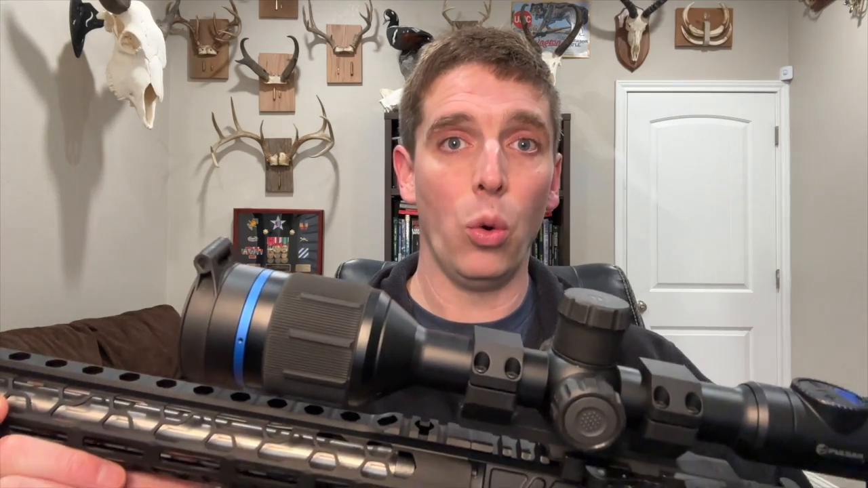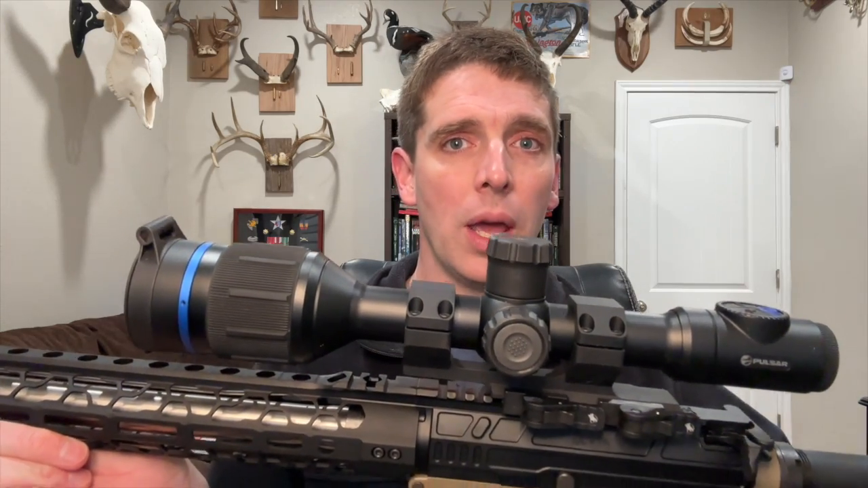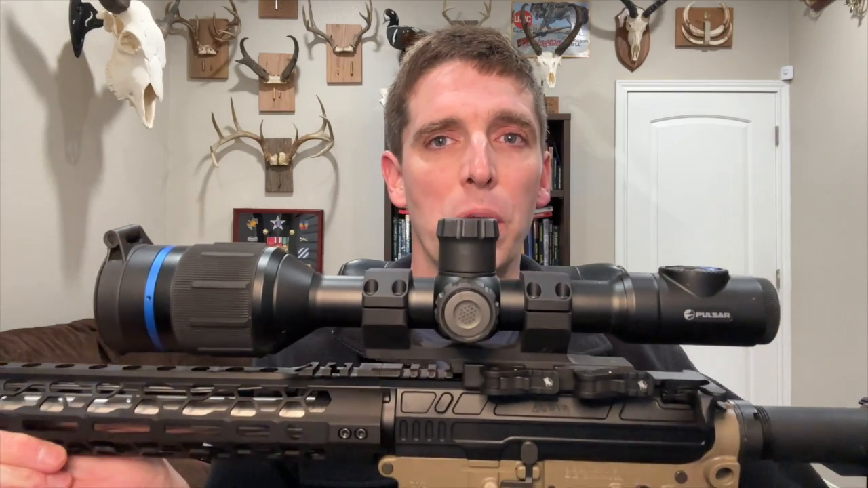So I have an OdinWorks upper receiver in 22 ARC that I have mounted a Pulsar XP50 Pro thermal scope to, and I use a Banish 46 suppressor with it. I was using Hornady's new Precision Hunter 22 ARC ammo with the 80 grain ELD-X bullet. This is the same bullet they load in the 22 Creedmoor. It's just not going quite as fast out of the 22 ARC. They advertise 3,000 feet per second. This upper receiver has an 18-inch barrel. I was getting just under 2,800 feet per second with this ammo, but it shoots great in that rifle. I figured it would be perfect for this situation.